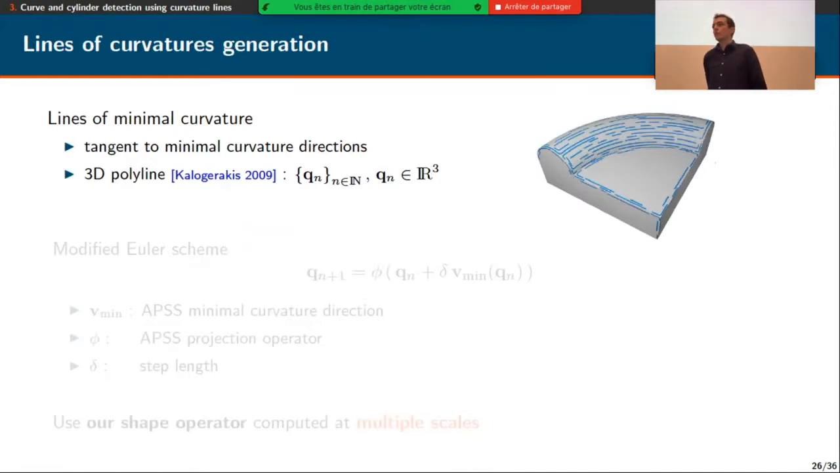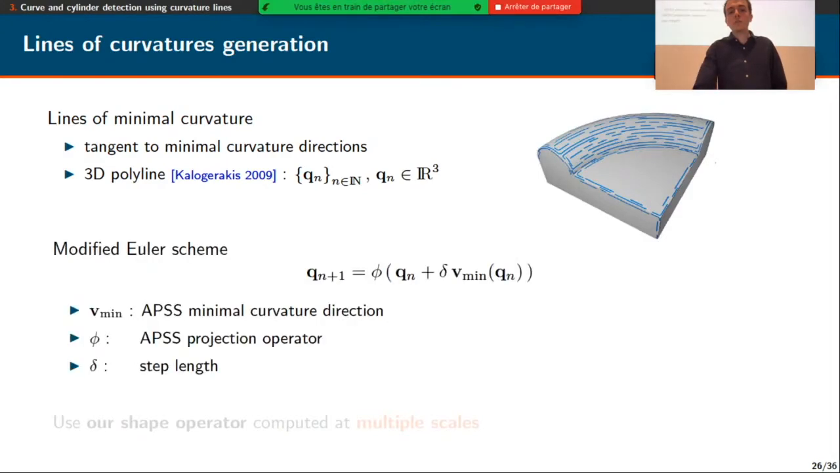So the lines of curvature are defined by the integral line of the minimal curvature directions field, and we represent them as 3D polylines, as done in several previous works. To generate them, we proposed what I call the modified Euler scheme. So it's a standard Euler scheme where we advance along the minimal curvature direction Vmin by a step length delta.